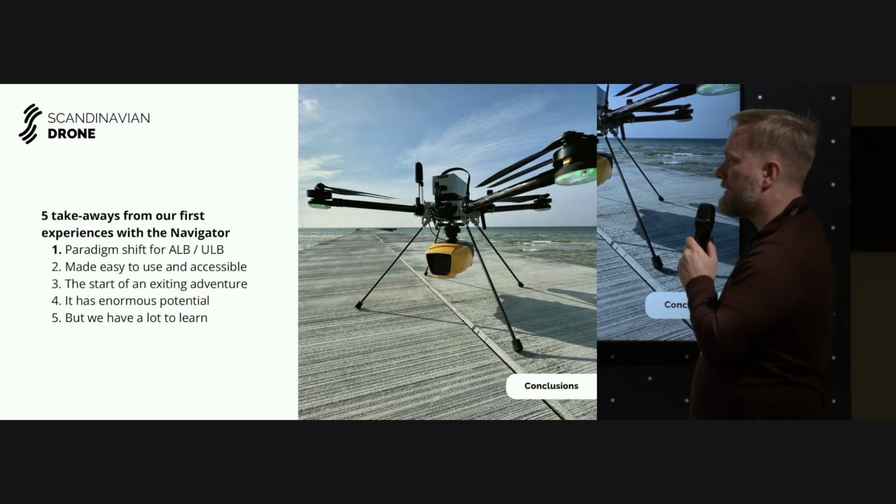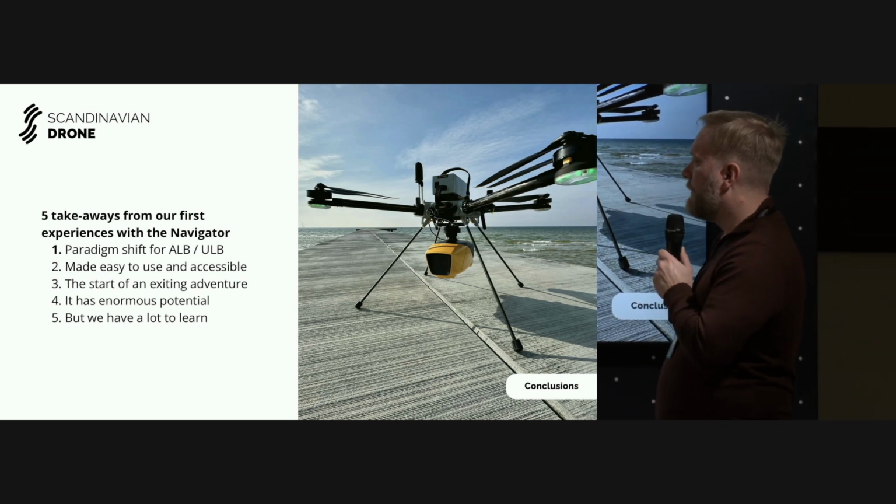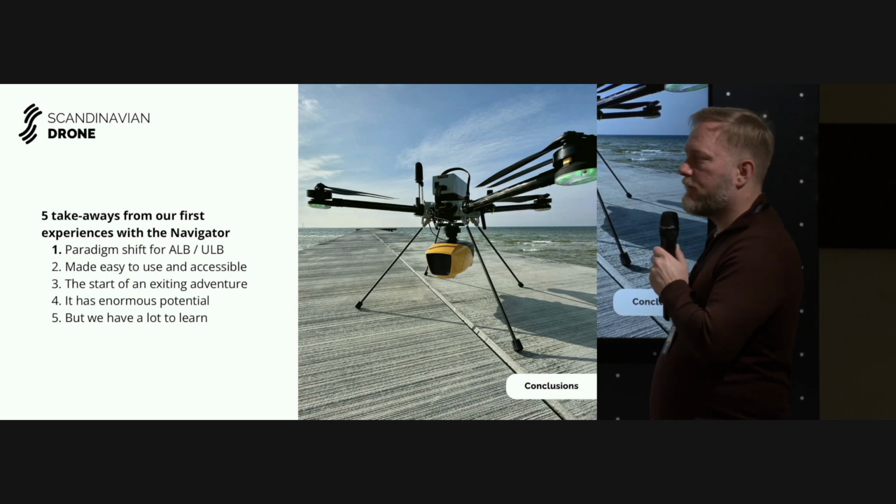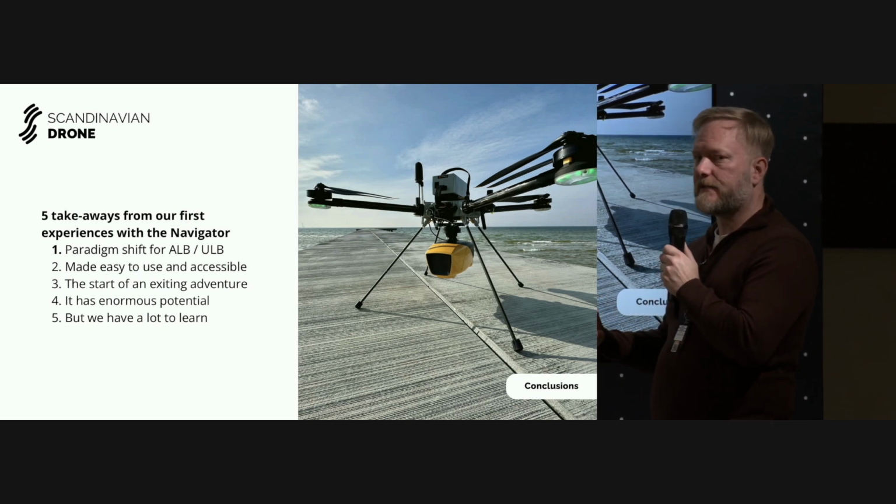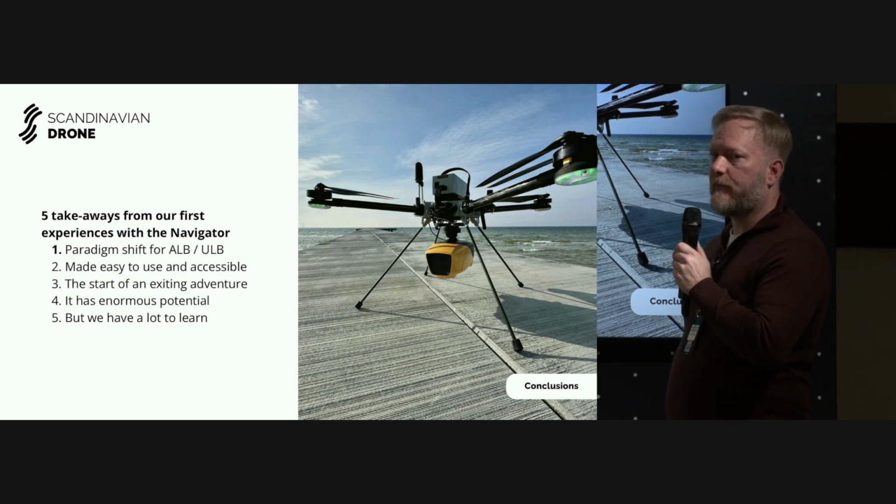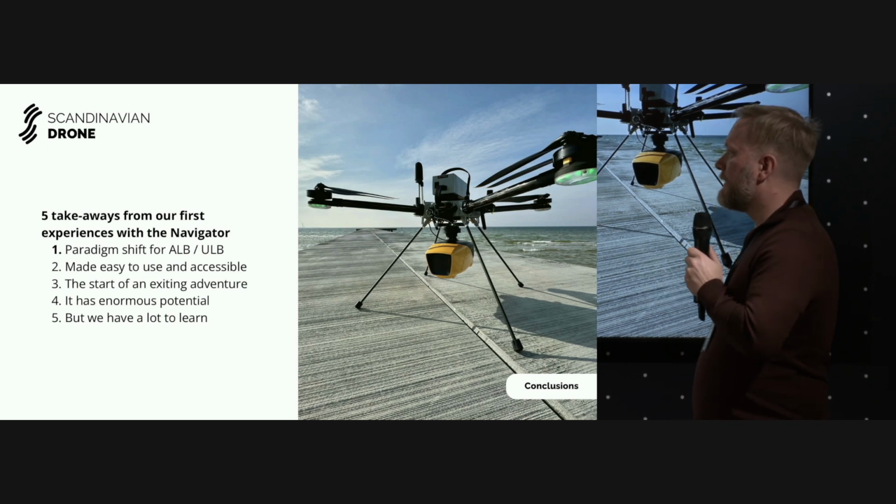So if I'm going to just sum up a little bit, a few takeaways from what we've experienced with the Navigator and all of the interest that's come from the release. I think it's definitely a paradigm shift for this entire niche, so to speak.